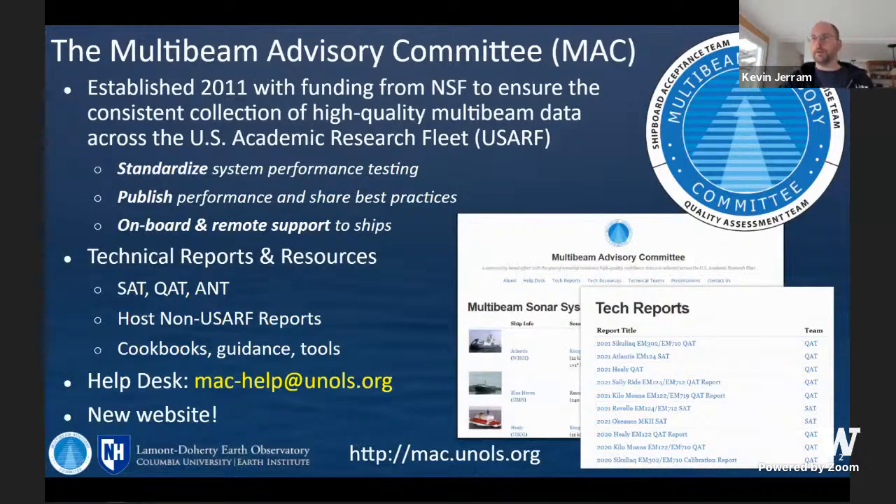And again, we provide onboard support and also, especially in the last couple of years, remote support. We have an email help desk, machelp@unols.org, and Vicky's putting together a new website for us, which is coming together really nicely.